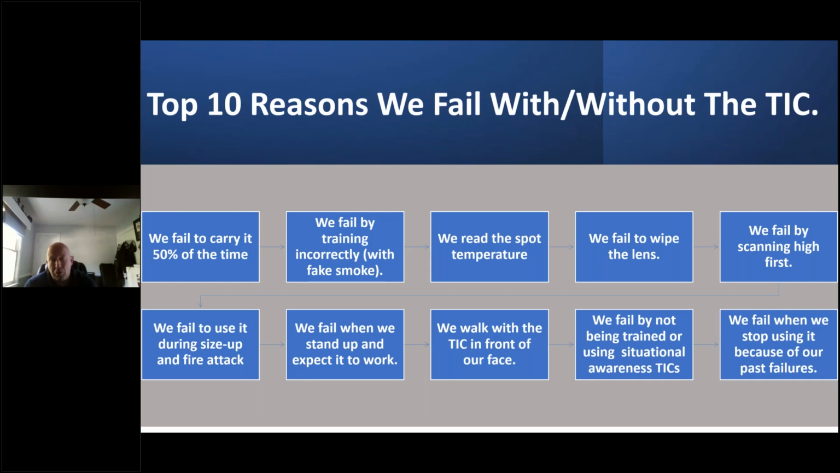Company officers, this is for you. If you're doing a size up, you need a camera. You need to take an inspection class, an industrial class, or a class from us on how to use that during size up and how you can find the fire, the hottest part, the coldest part, where the flow path is, where it's going, where it's been, and know that this can help you enhance your strategies and tactics. And if you're standing up in the heat and sticking the camera in it and expecting it to work, good luck. The germanium window on the front of that camera has relatively the same failure temperature as your face piece, and it will fog up and it will not produce a good image.